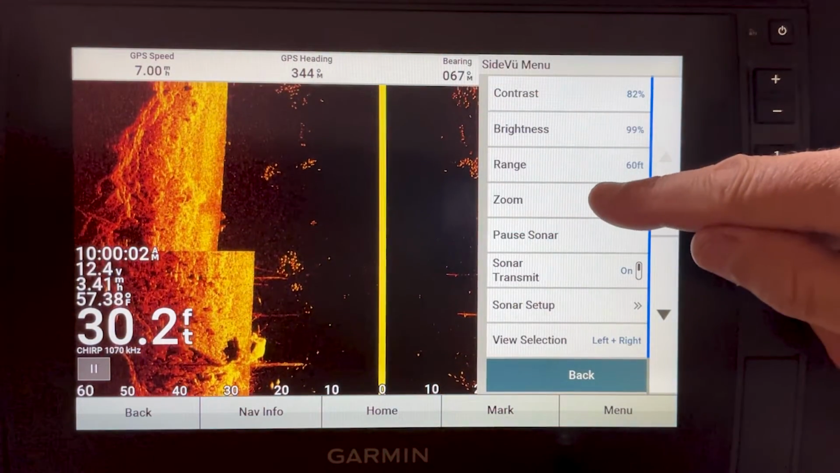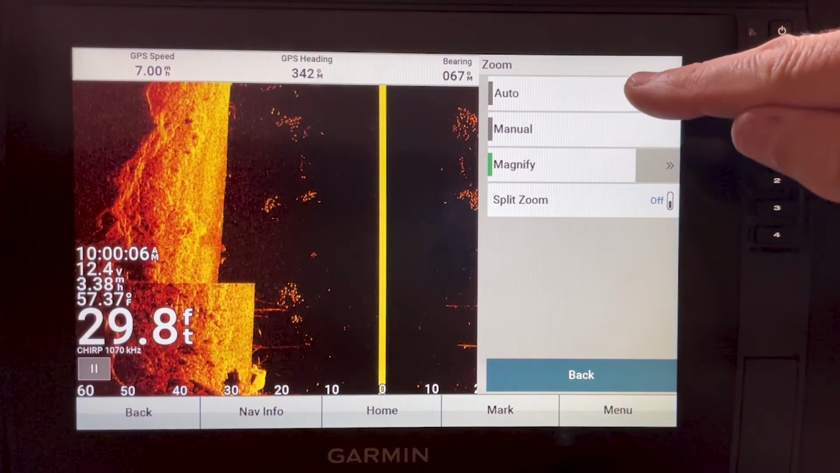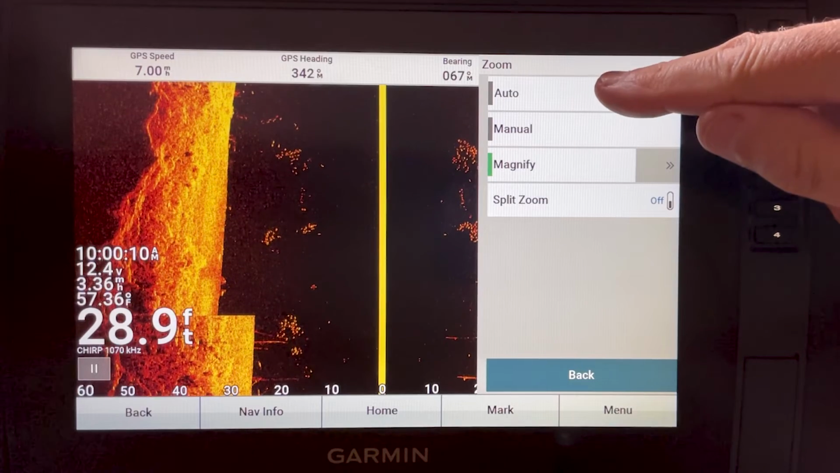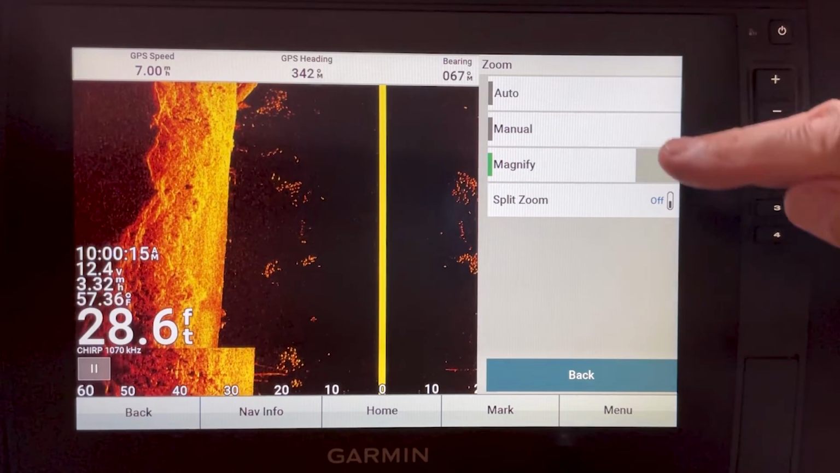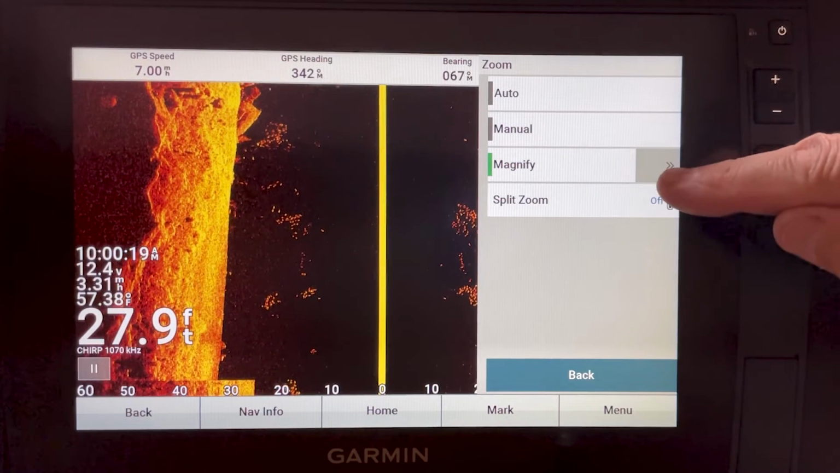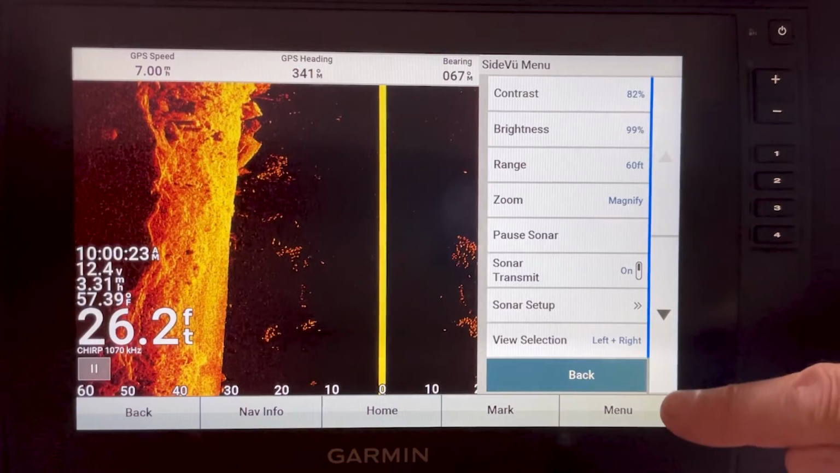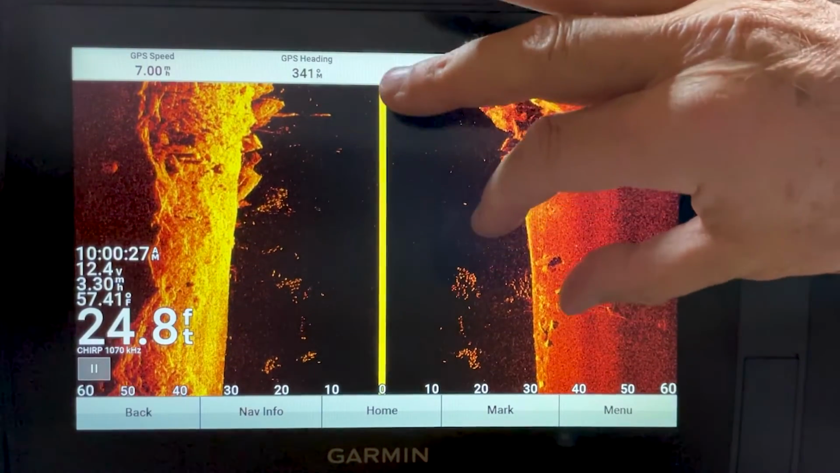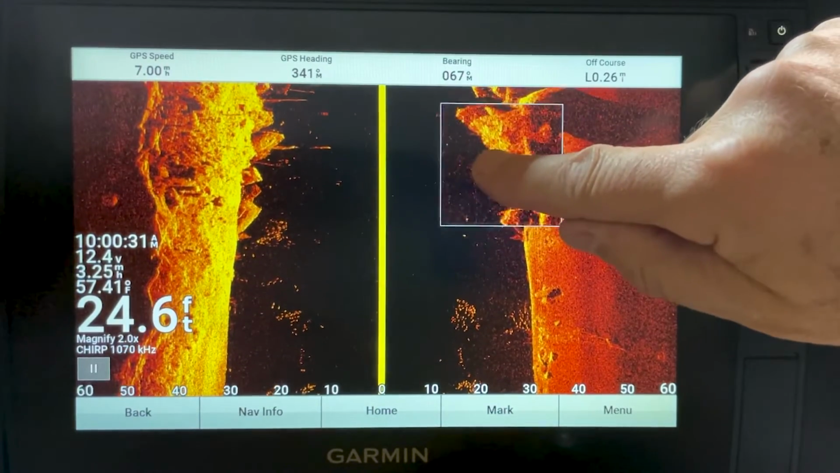Now the zoom. The zoom functions, and Garmin has fixed that, but for a while they used to have it in auto all the time, to where auto was the default. Make sure the auto is turned off, and the manual, I'd go ahead and turn that off and just leave the magnify on. What the magnify does is you can take your fingers and open it up, and it gives you a zoom box that you can move around.